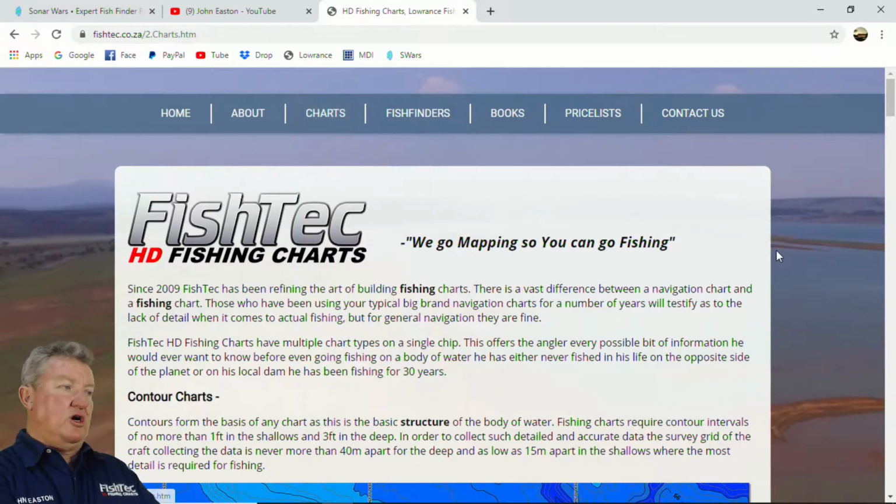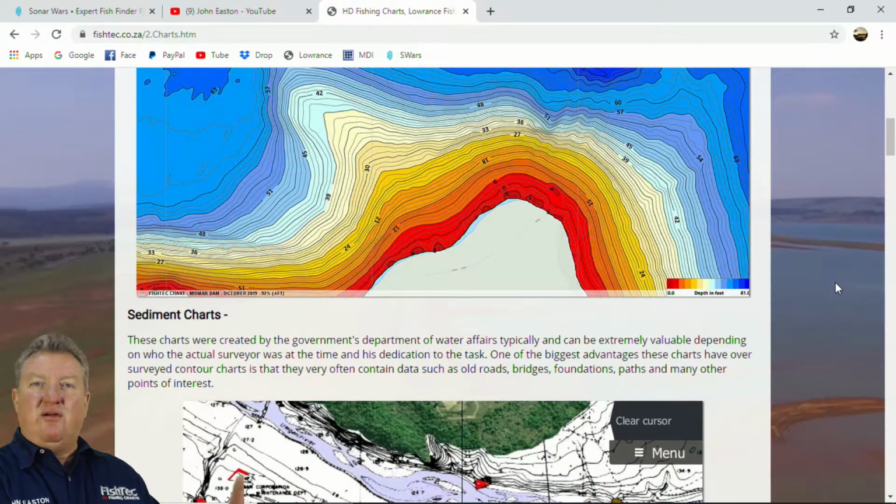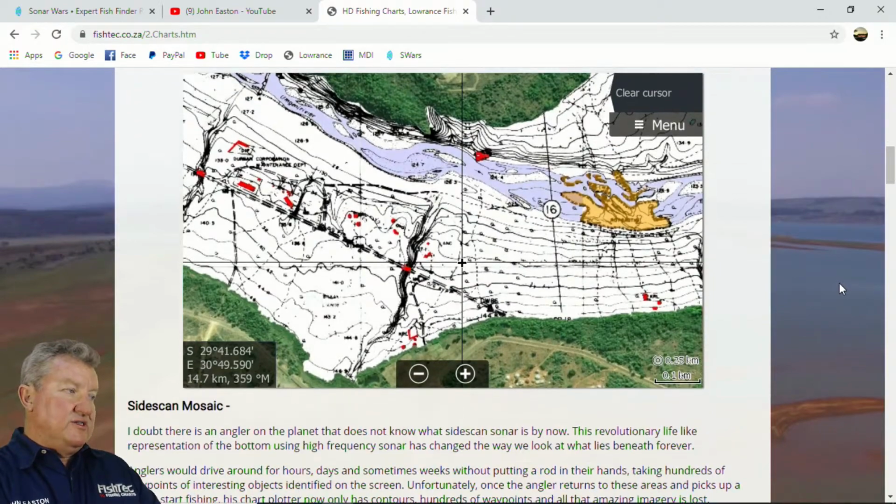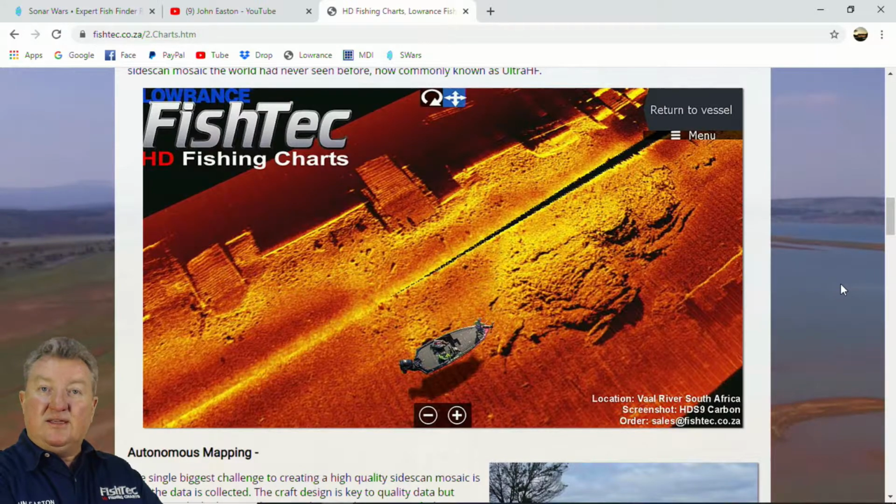But just click on charts and go through this part. Just read through it. We're not going to go through it now. This is a brief summary of what an HD fishing chart looks like. You've got your 1 foot contours, you've got sediment charts, which are your old government survey charts, where they're available and can be digitized. Then you've got your ultra HF mosaics.